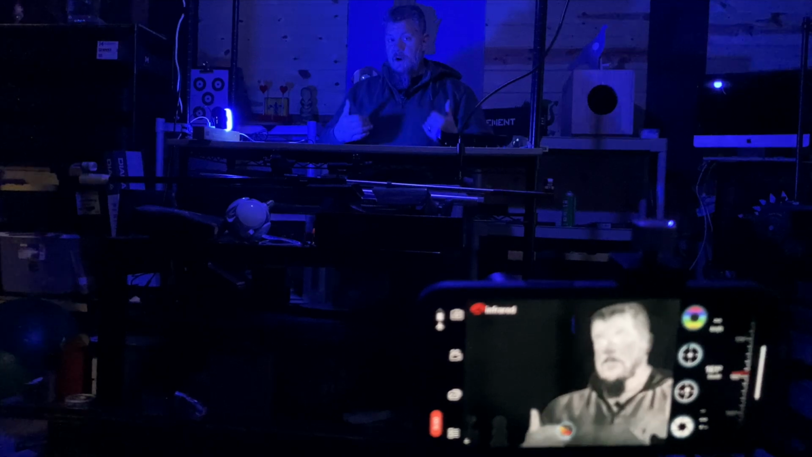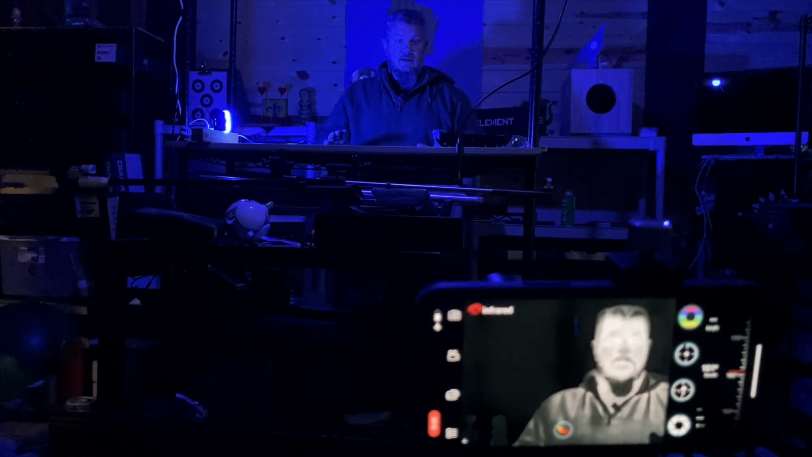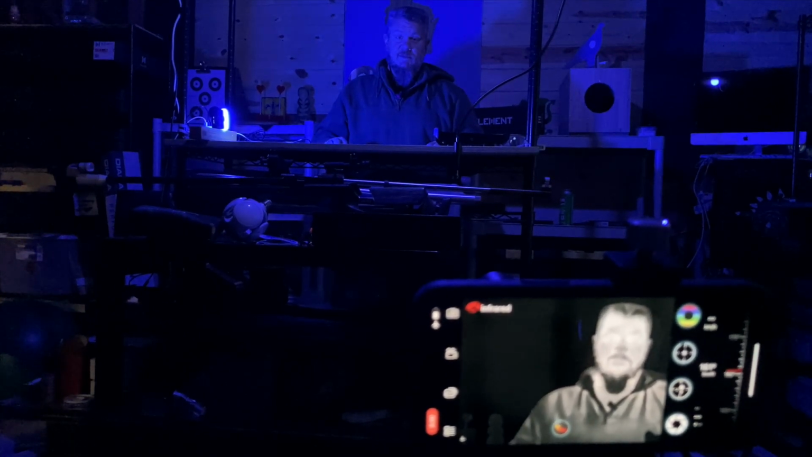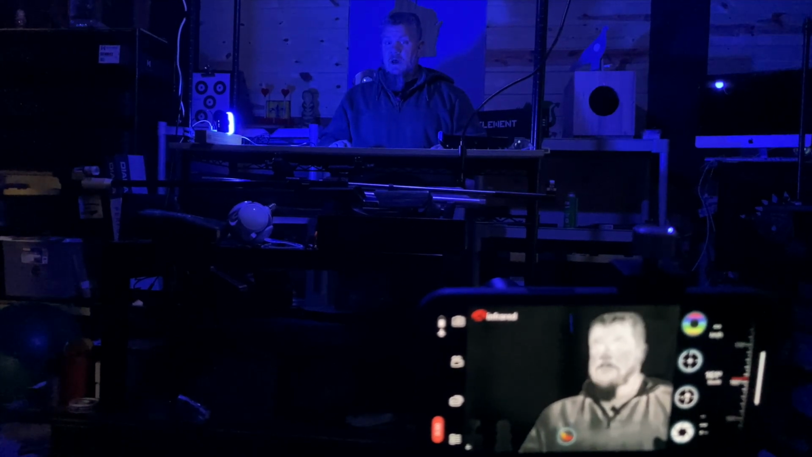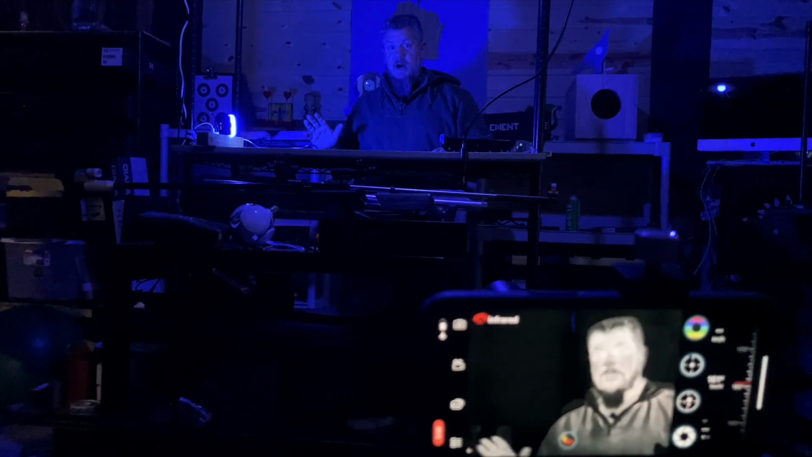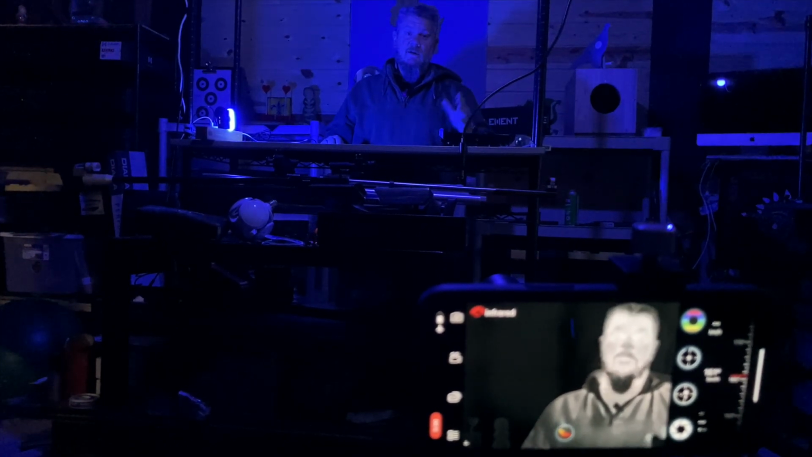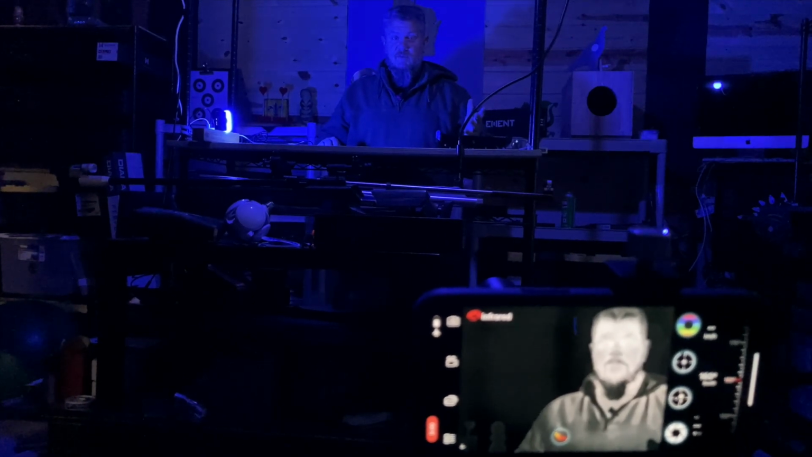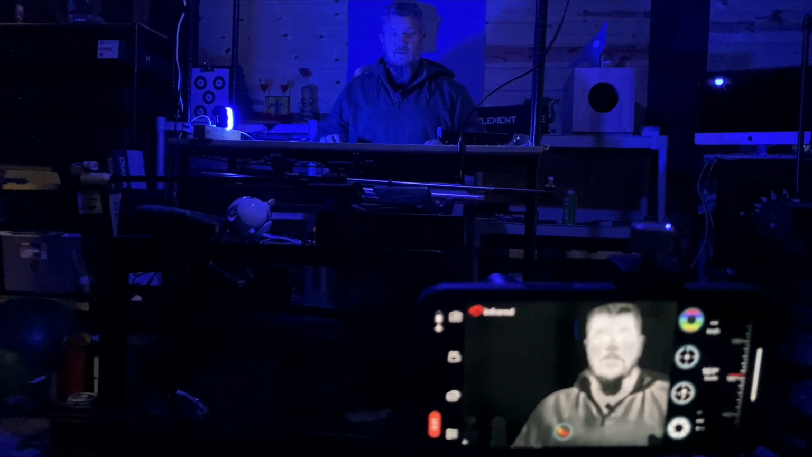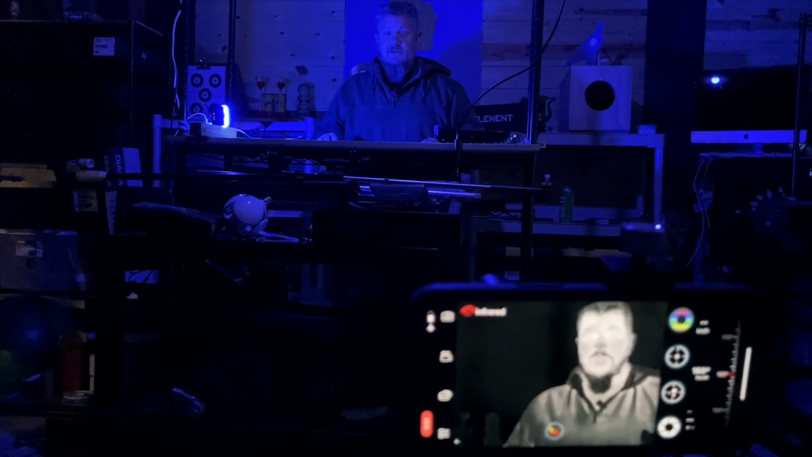So if a friend was asking me, hey, I want to do some thermal stuff, I need to get into it as cheaply as possible, but I want something that looks decent, this unit from Xinfrared ticks all those boxes. And really, it's not only the least expensive thermal I've played with, it's probably the most feature rich at this point. So is it worth it? Absolutely gets my thumbs up.